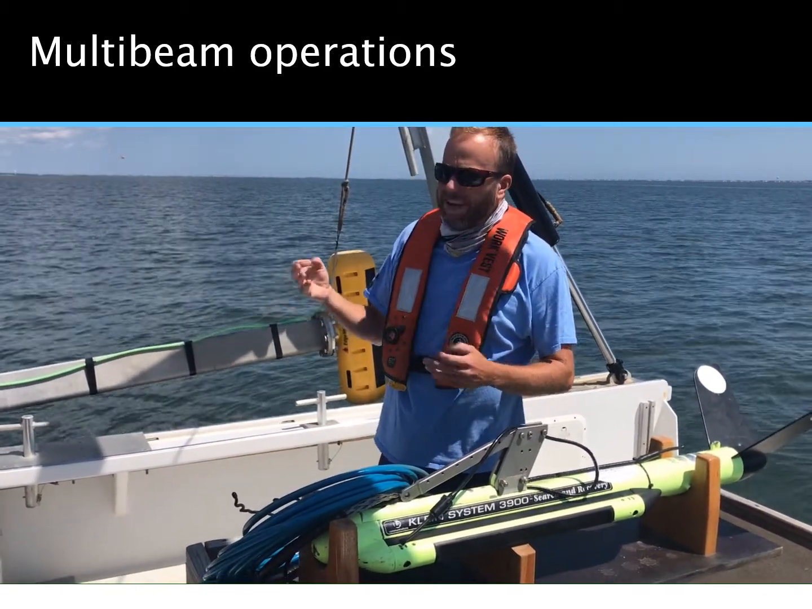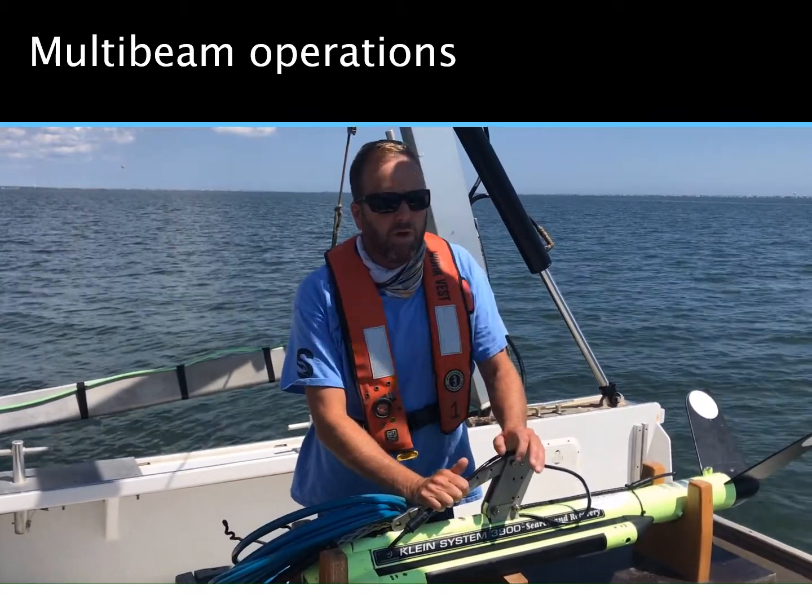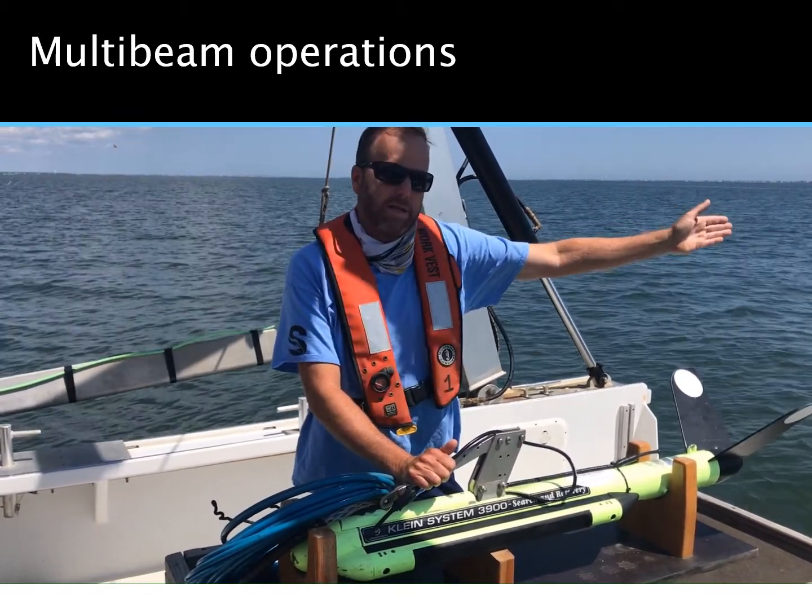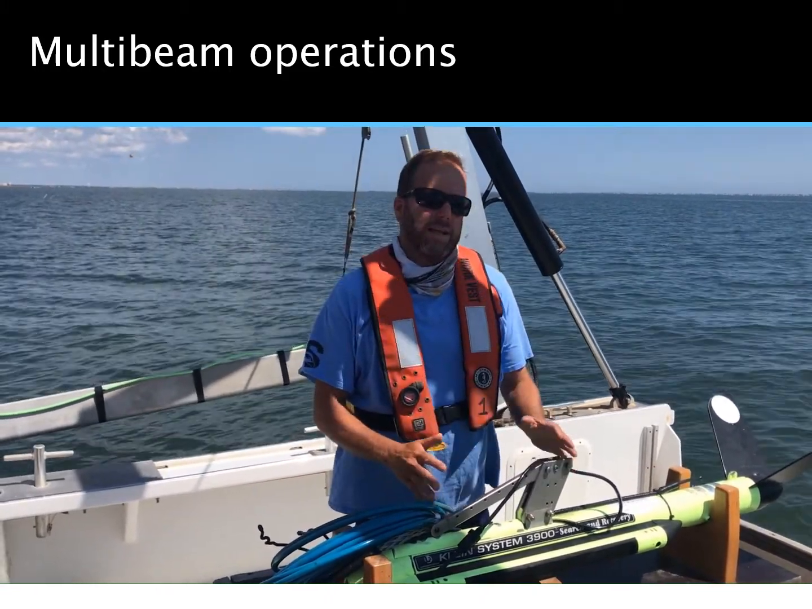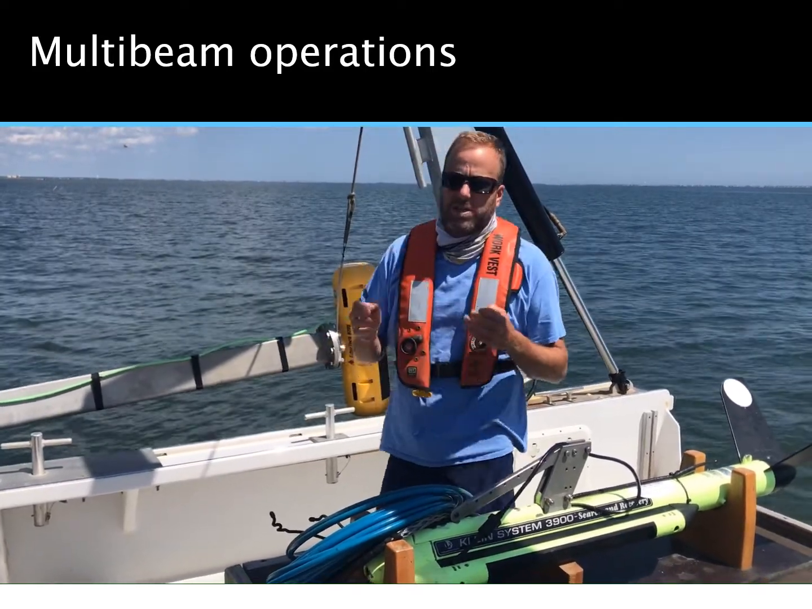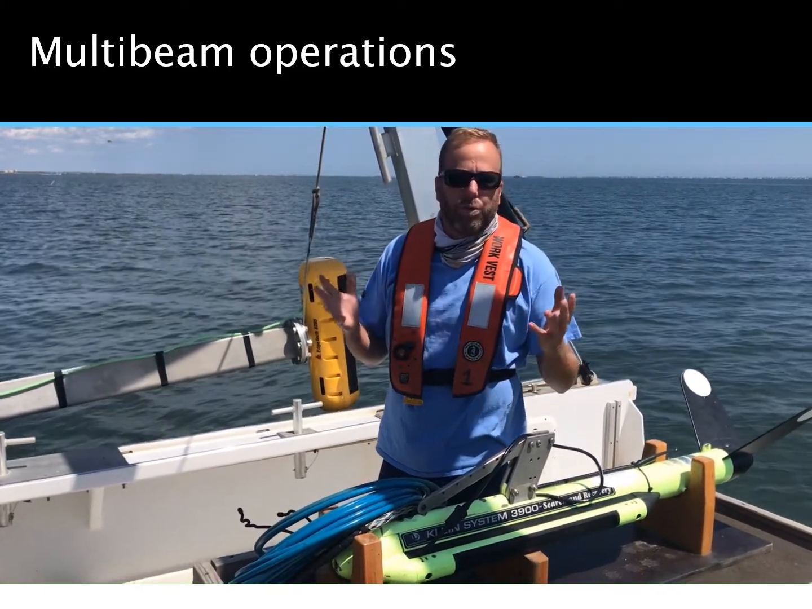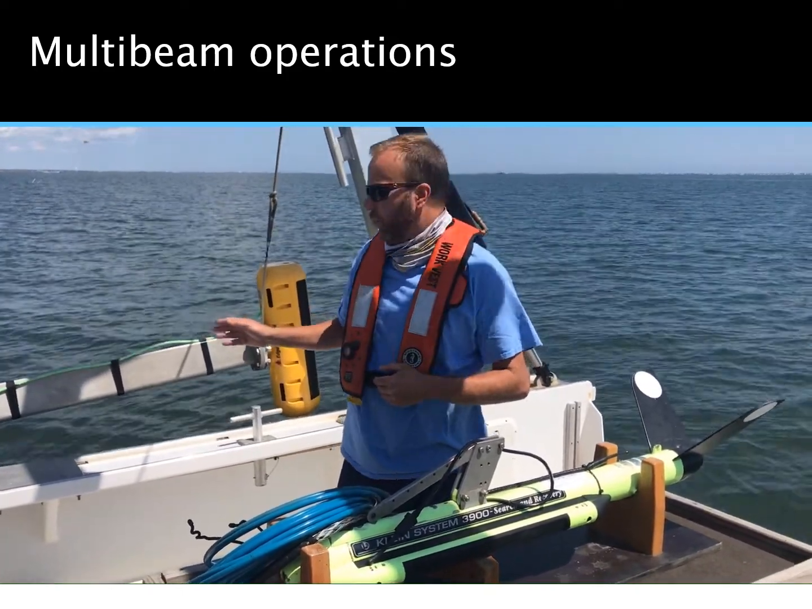The other operational difference between the systems is this can be run with a pretty simple GPS, but remember it's towed behind the boat, so you don't know exactly where it is. So the position data for a side scan is not as precise as it is with a multi-beam. So if position and size and the 3D structure of an underwater structure like a bridge is especially important, the multi-beam would be the better tool.